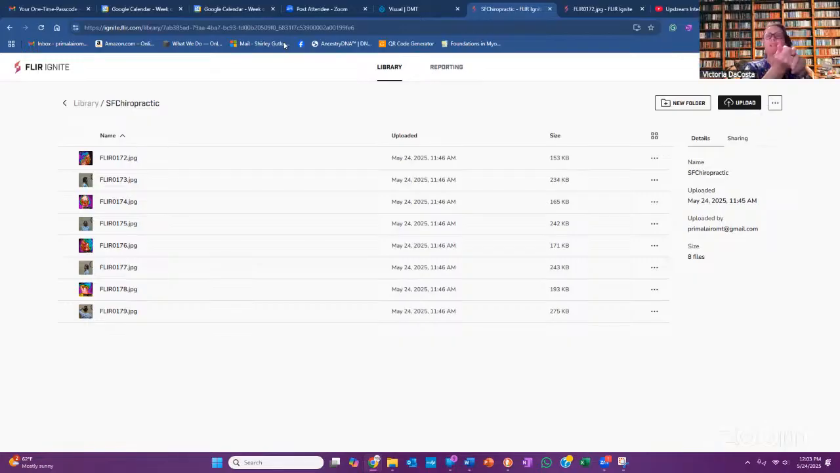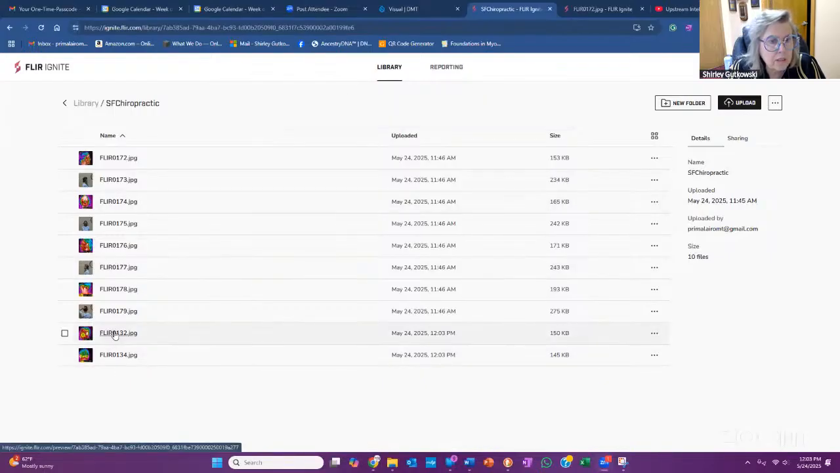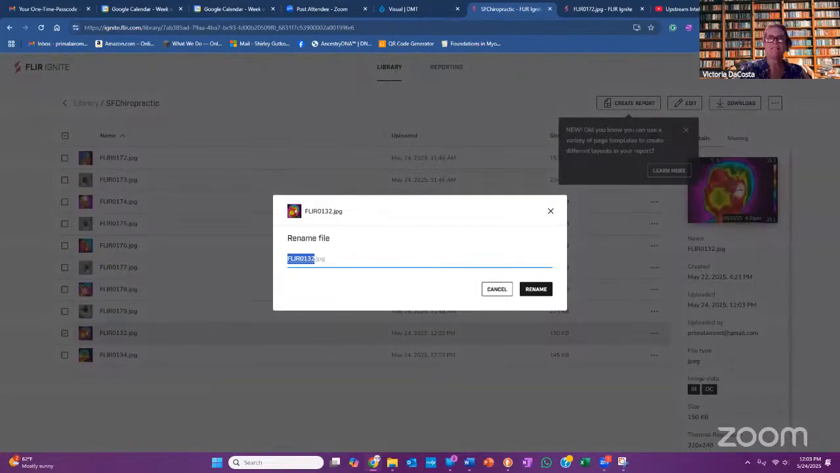So you'll upload into the FLIR software from that folder, the camera folder. So there's the one. There's two. Okay, so it's this one here. Can I rename from here?